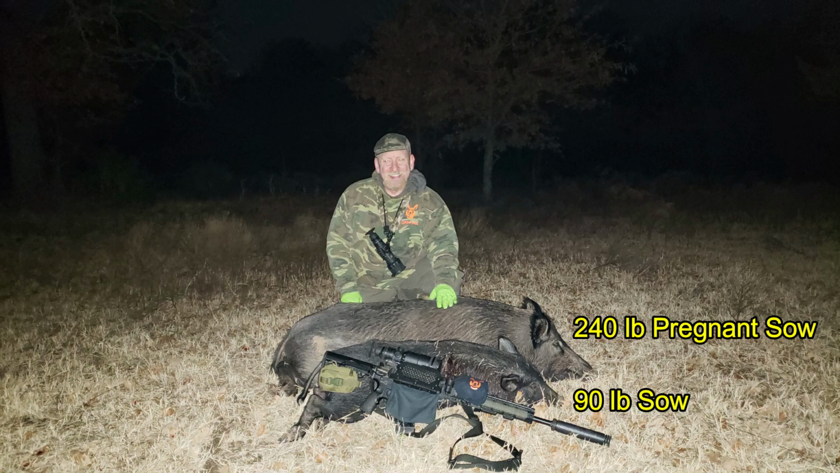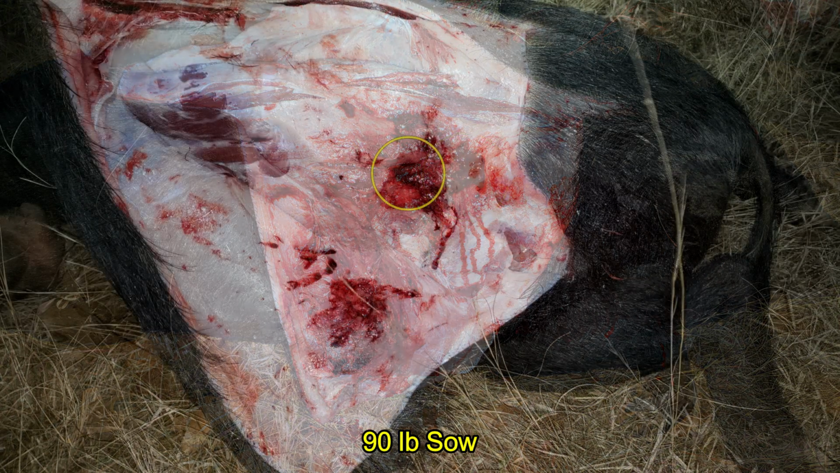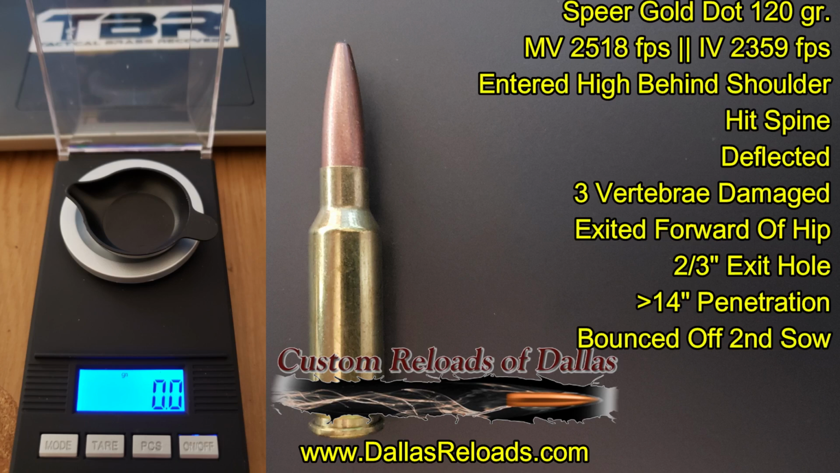So I ended up with a 240-pound pregnant sow and a smaller 90-pound sow that was not pregnant. The shot entered behind the shoulder and almost immediately hit the spine, and it exited out just forward of the hip with about a finger-sized hole. Obviously, no bullet was recovered.